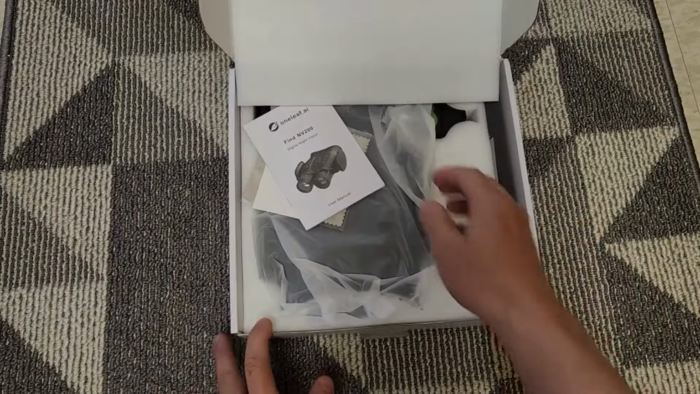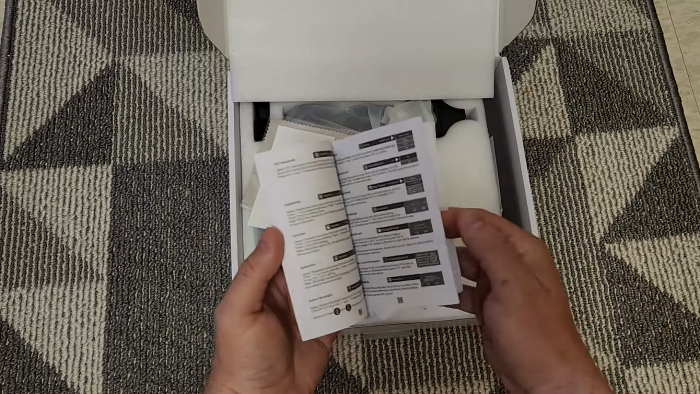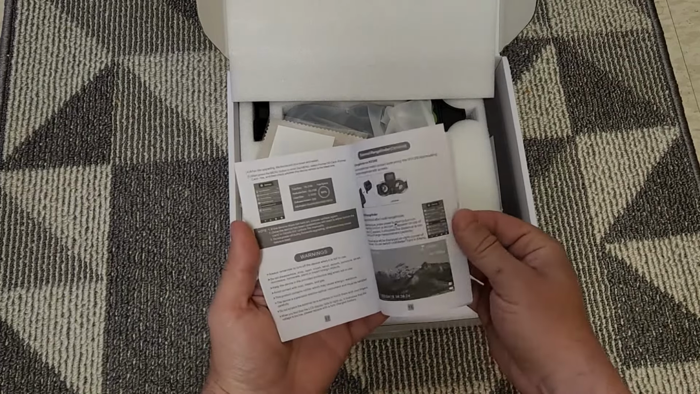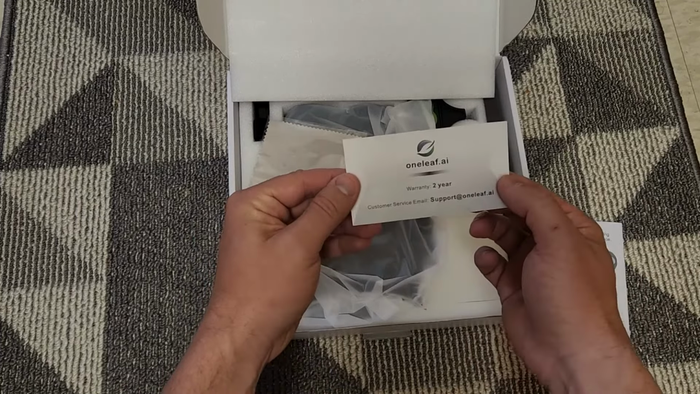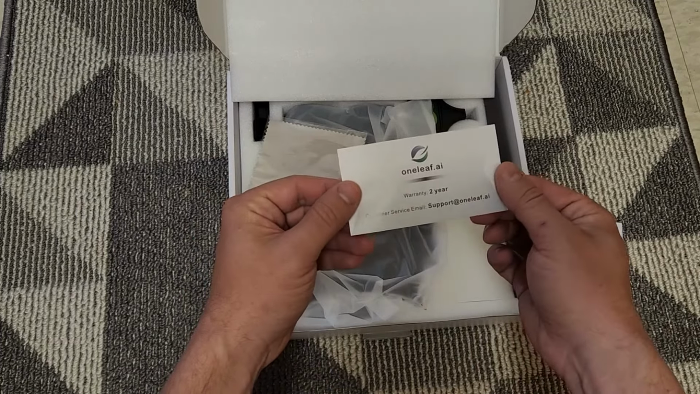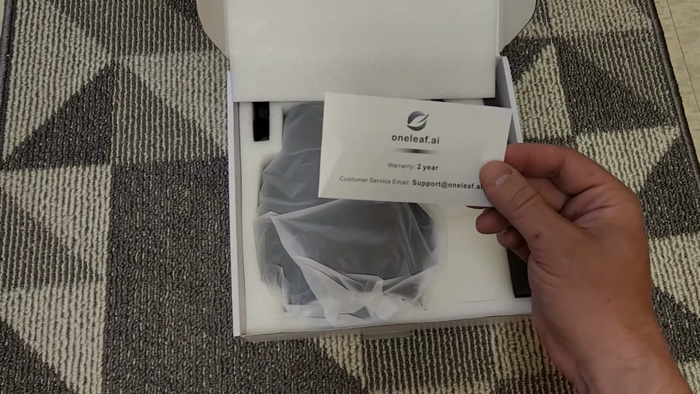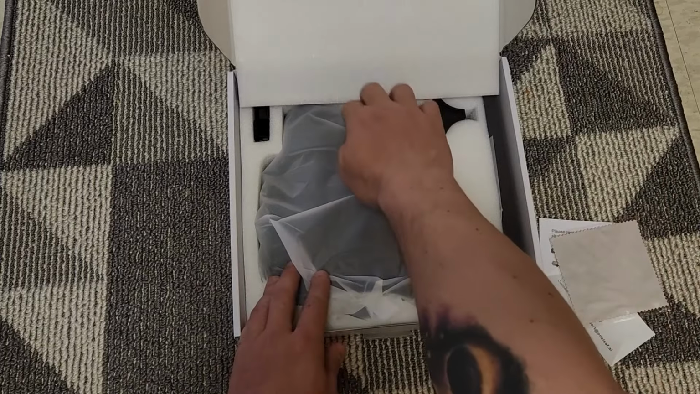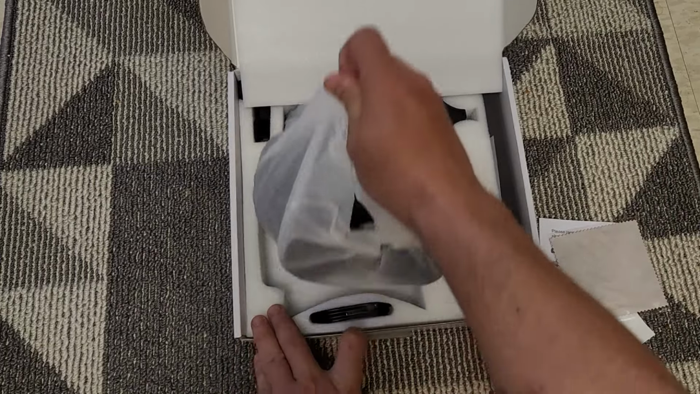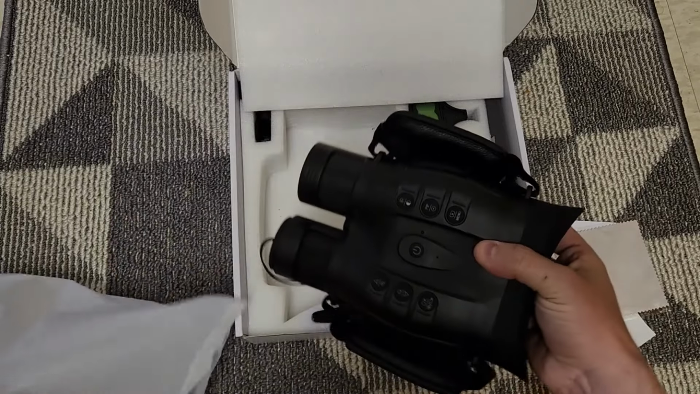All right, opening this thing up, we've got our manual. As I always say, guys, always read the manual so you know what you're doing and you don't break the product. Little support email, 2-year warranty, not bad. Especially on an electronic product, a 2-year warranty is pretty good. Little chamois cloth for the lens, I would assume. And let's look at the unit itself. Man, this thing is kind of big.